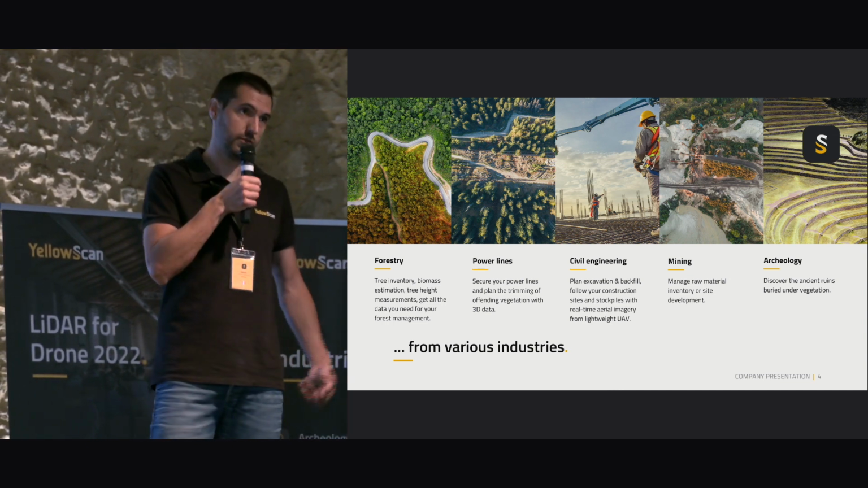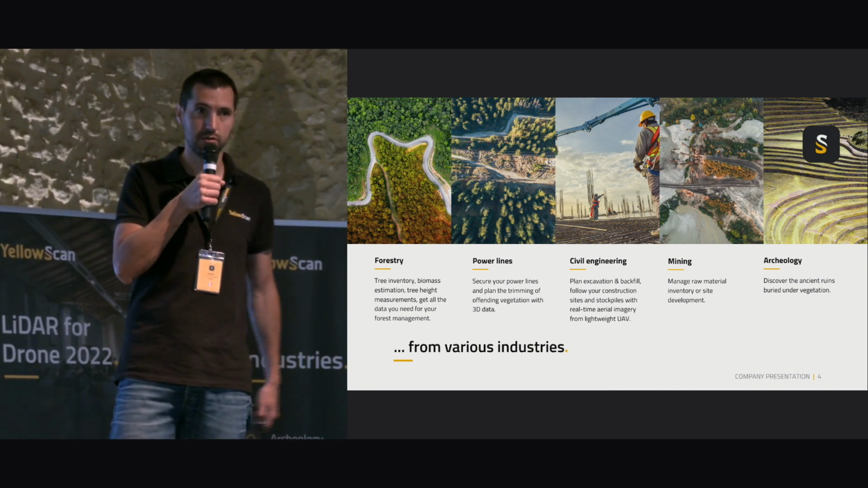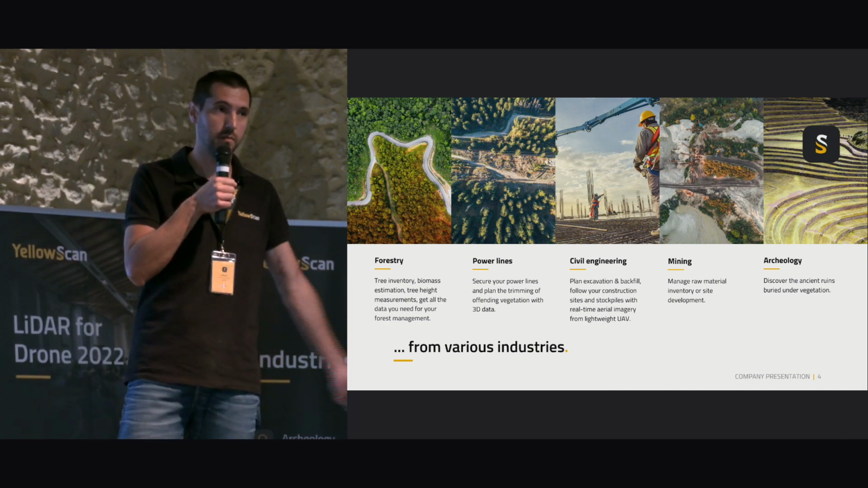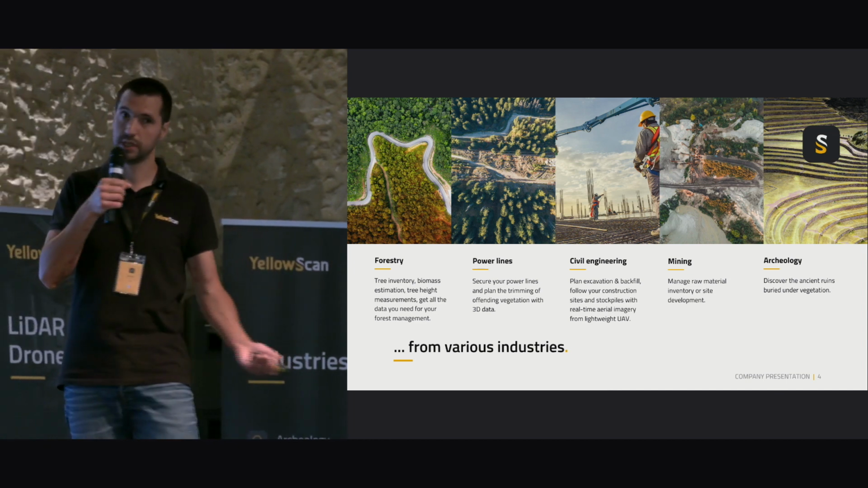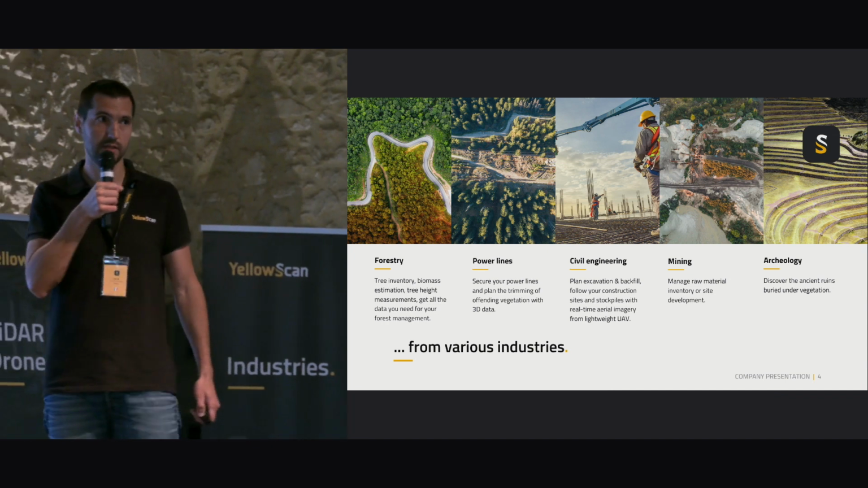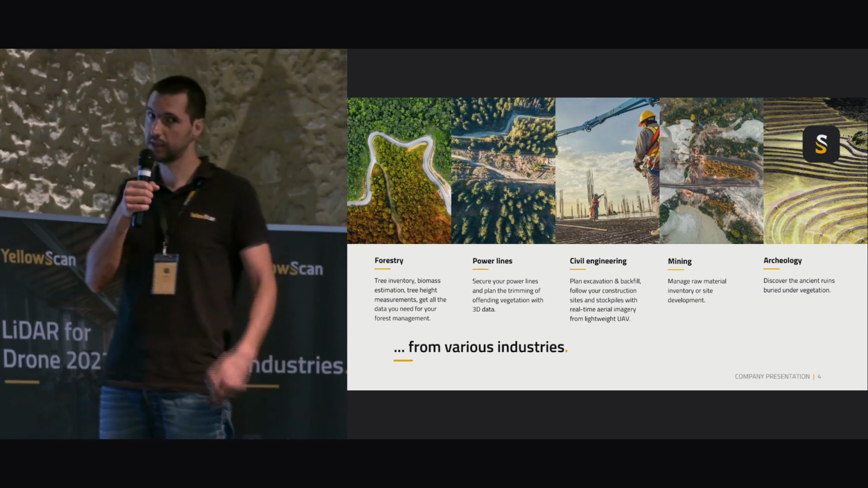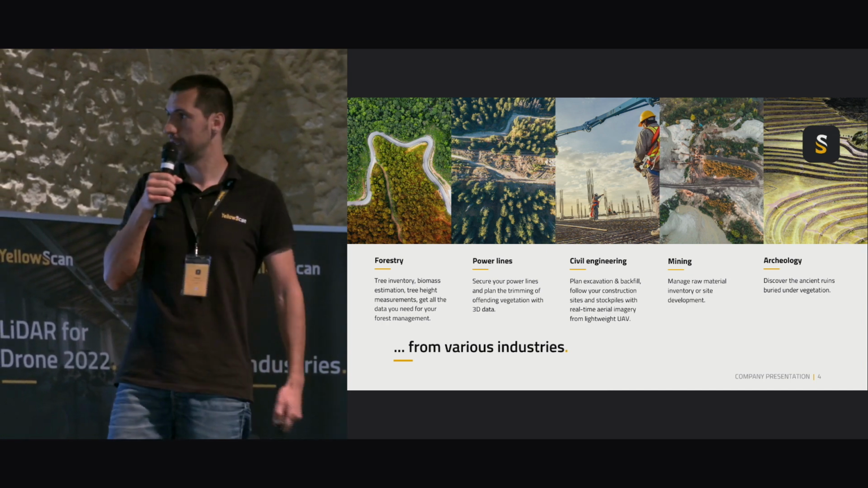Civil engineering, so we have a lot of surveyors using our solutions for the pre-construction work, cut and fill, or to double check once the construction is done for infrastructures. Mining, to extend some mines, to calculate volumes, and so on. Archaeology as well, so you'll have some presentations about archaeology topics during these 2 days to identify some walls or artifacts under vegetation. These are some examples, but you'll find way more applications during these 2 days.